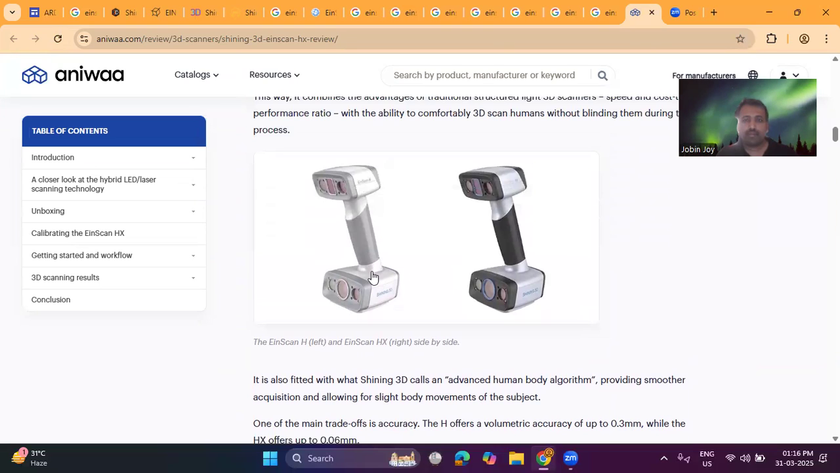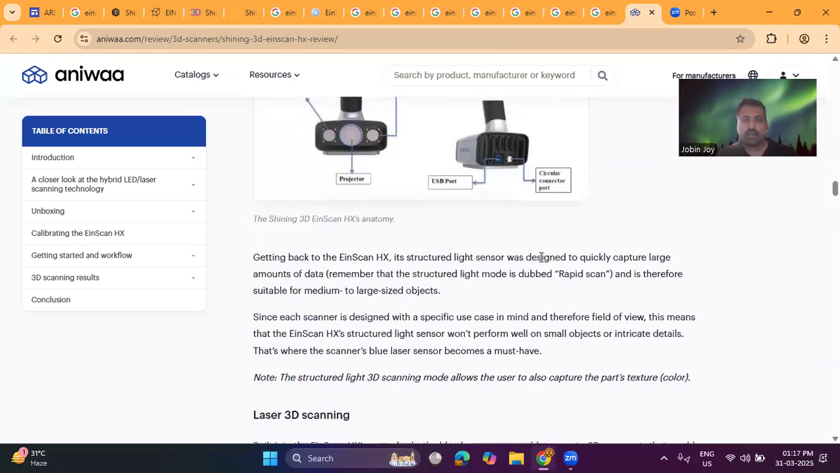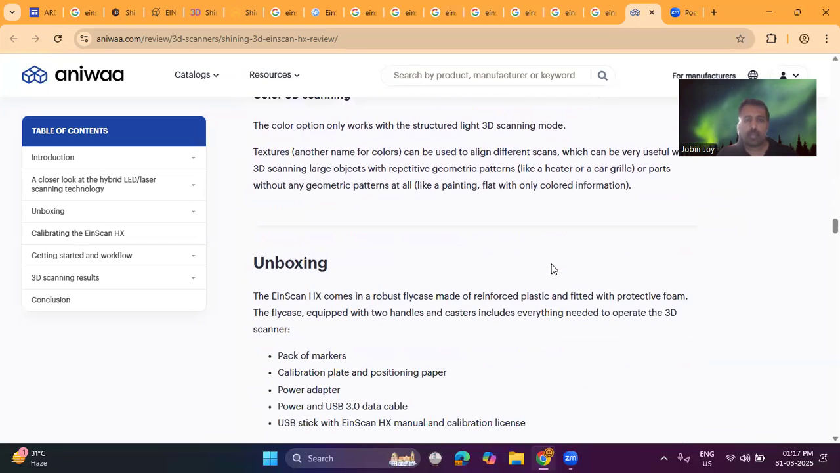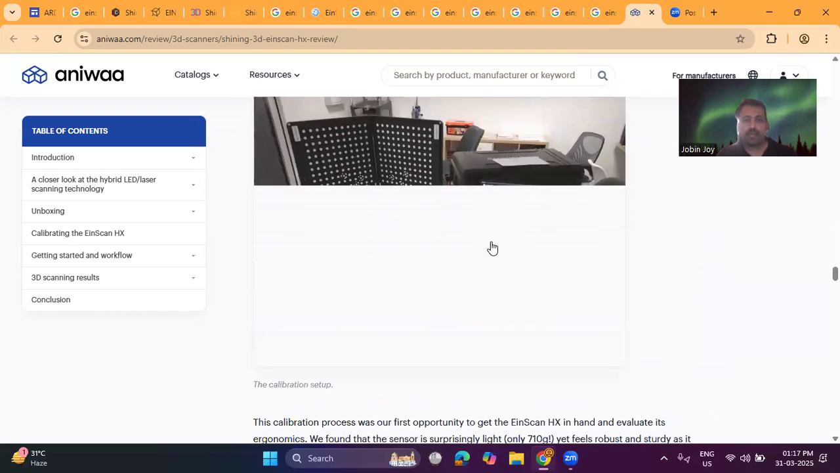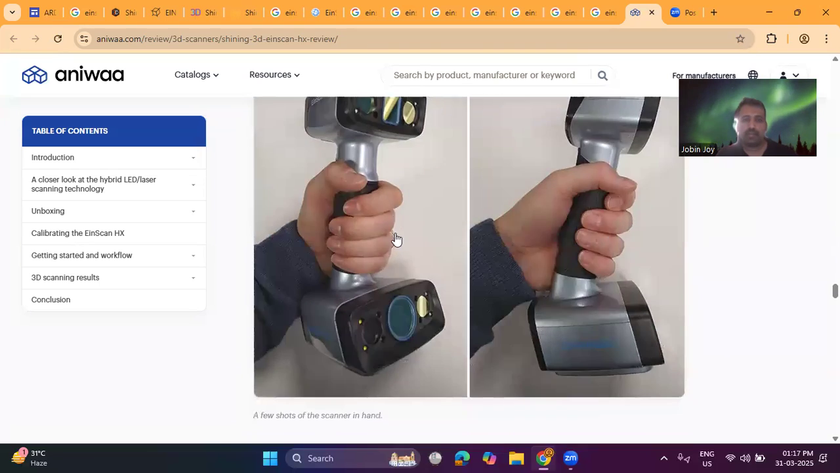So these are the two different models. This one is Einscan H, and this is Einscan Hx. These are the two different models of this scanner. This is the connection of the scanner with the laptop. Before starting the scanning process, we should calibrate it. This is the calibration setup. This black board is called a calibration board. We should calibrate the scanner using the calibration board before scanning.